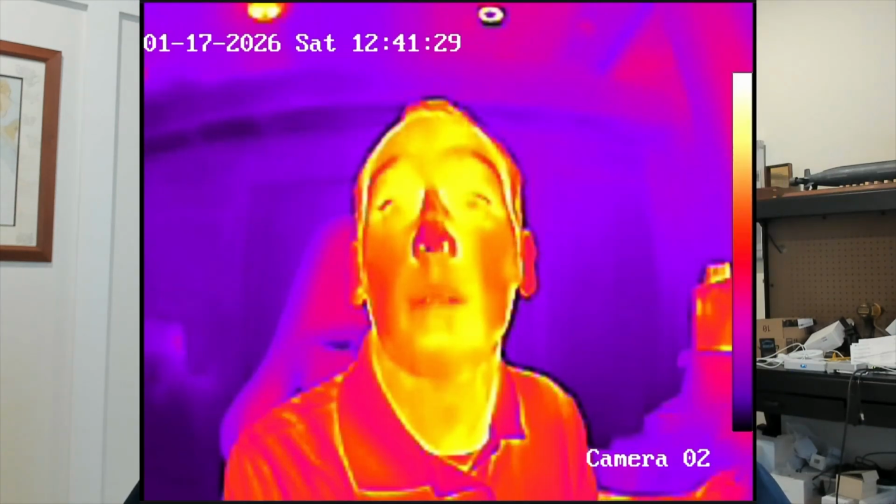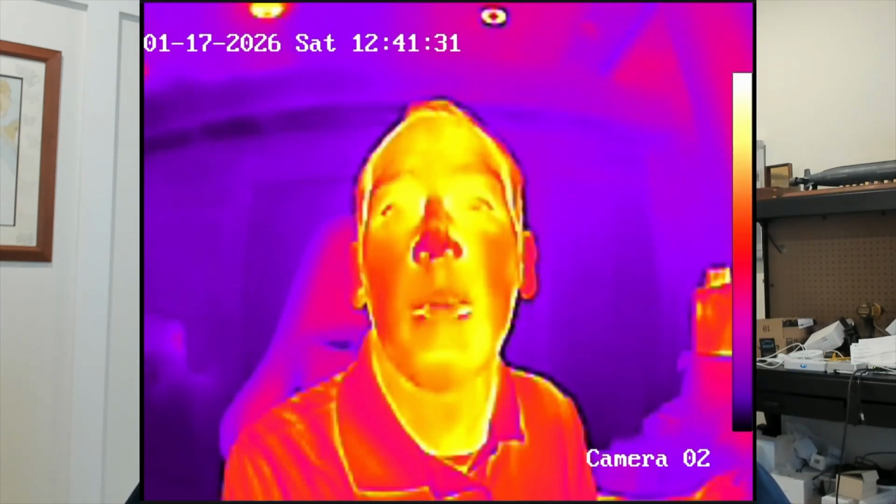Wouldn't it be cool if you could add a thermal camera in Ubiquiti? Wouldn't it be cool if you could have your thermal camera in UniFi Protect? But you can. Let me show you.